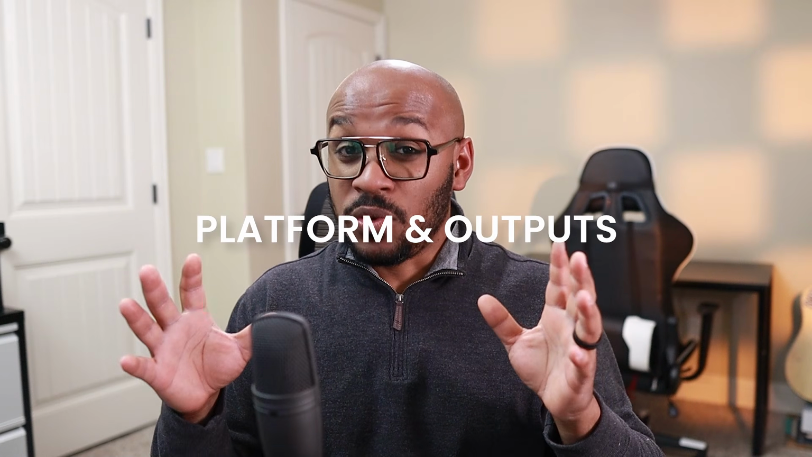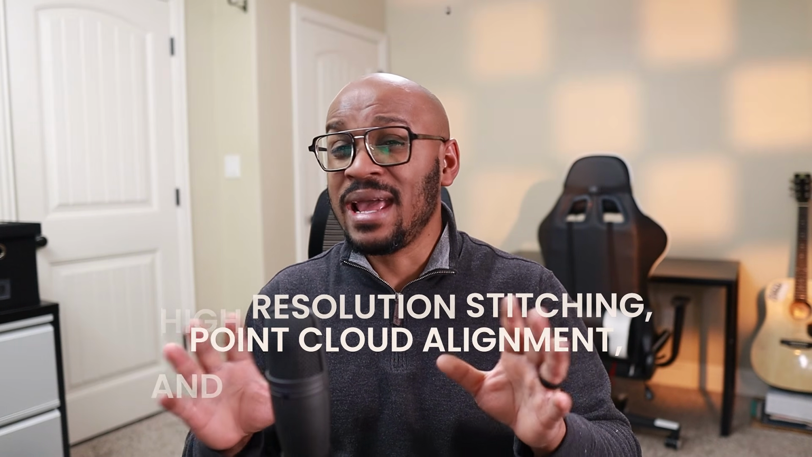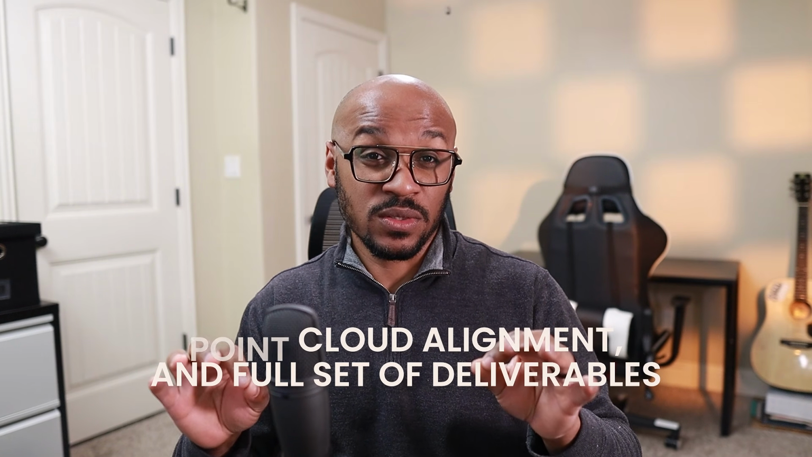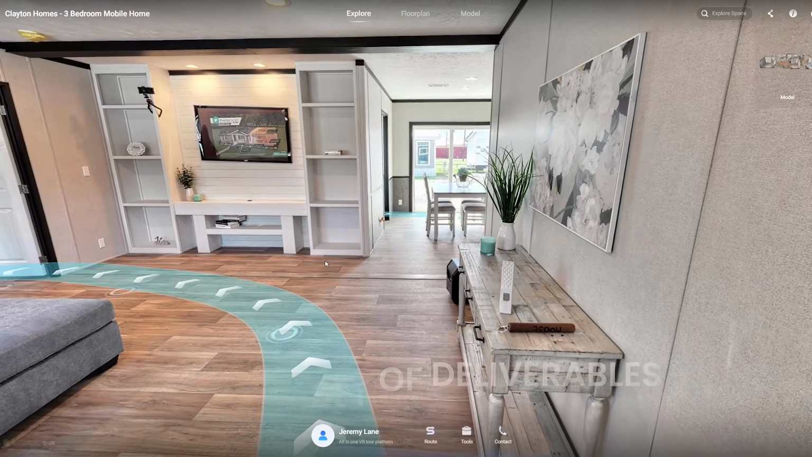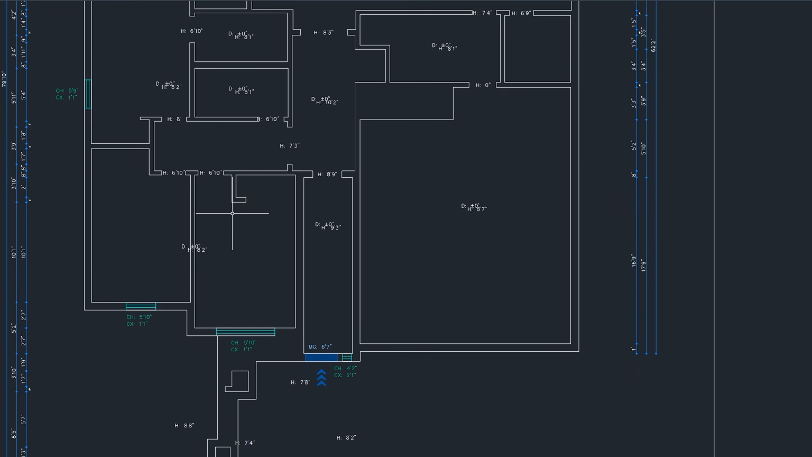Once the scan is uploaded, the Realsee platform pretty much handles the rest automatically. So you talk about high resolution stitching, point cloud alignment, and a full set of deliverables. You get a ready to share virtual 3D tour, but also access to the E57 and PLY point cloud files for your Autodesk ReCap and BIM workflows. You also get OBJ and FBX for visualization. You get panoramas and an auto-generated CAD floor plan.